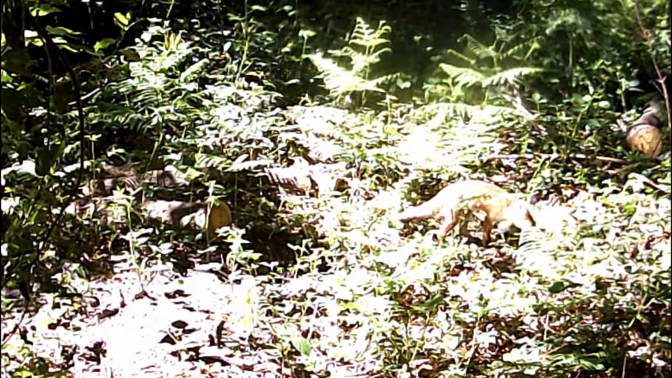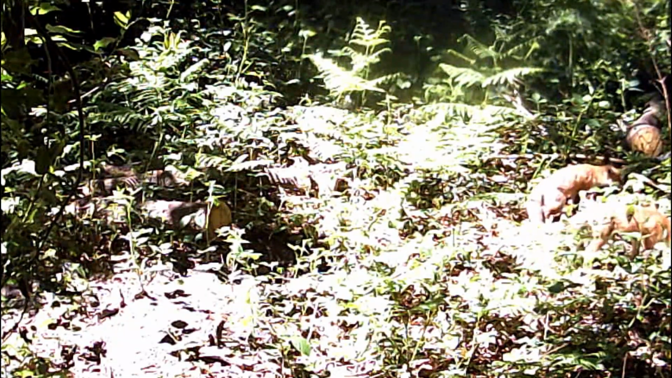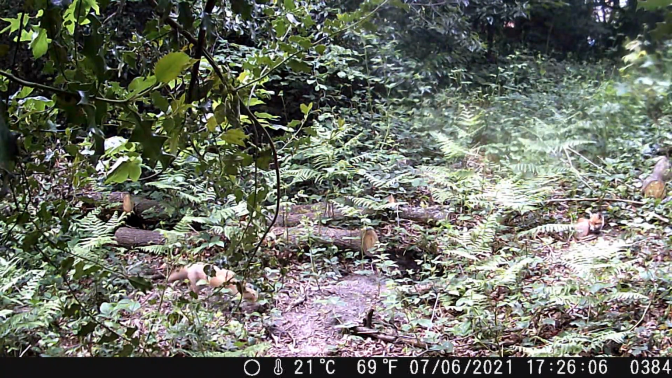And here they are again. Look how sweet they are. Look at this little guy, he's wagging his tail. And here's a lovely little video of one out for a little hunt.